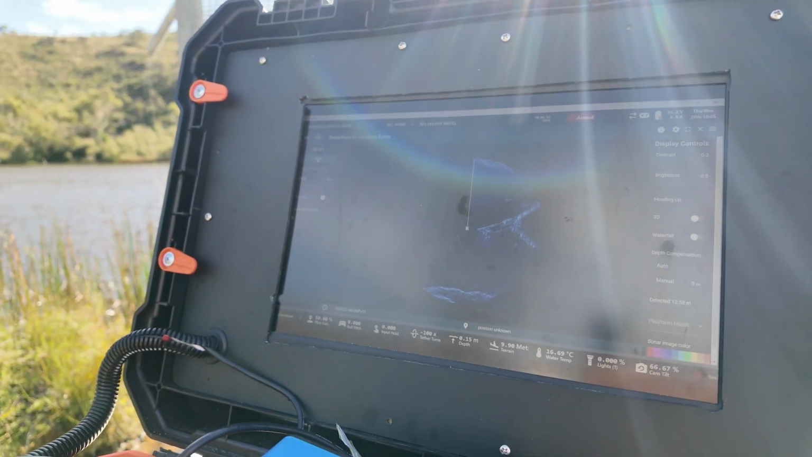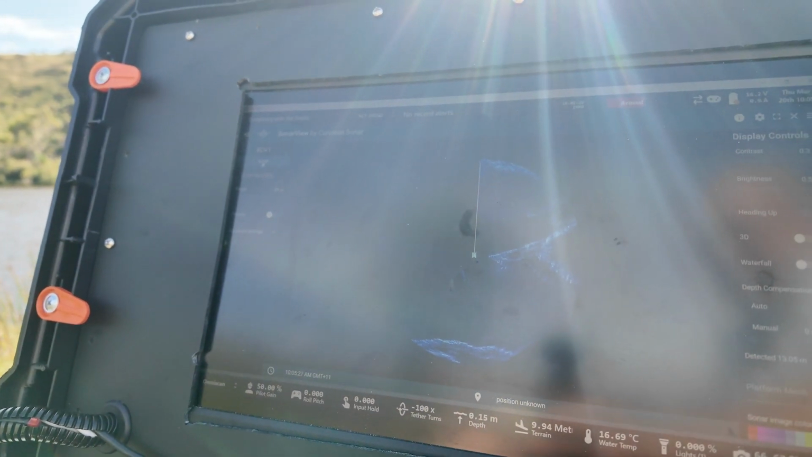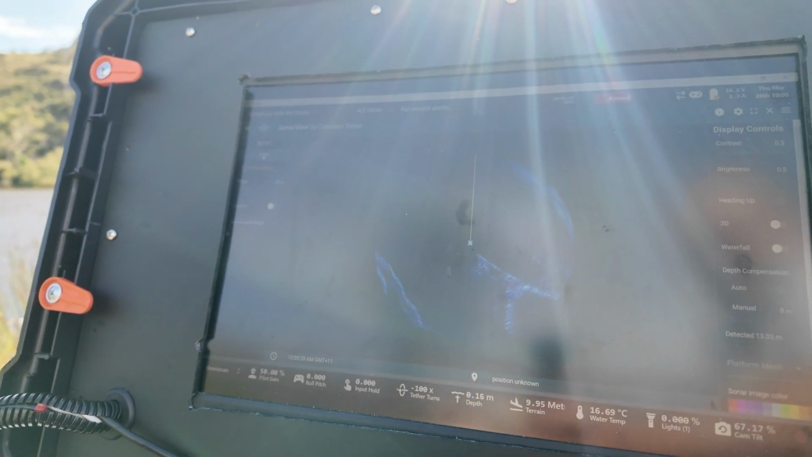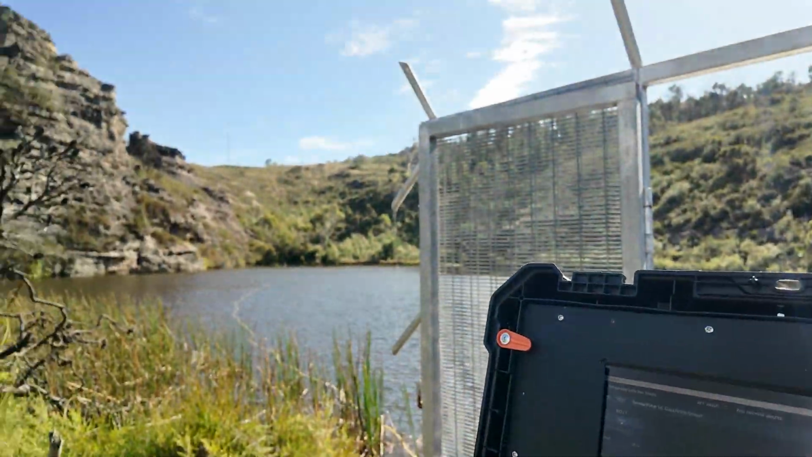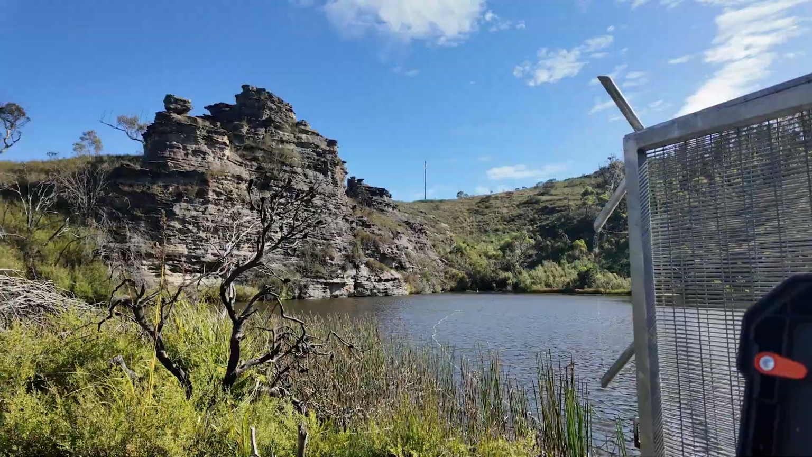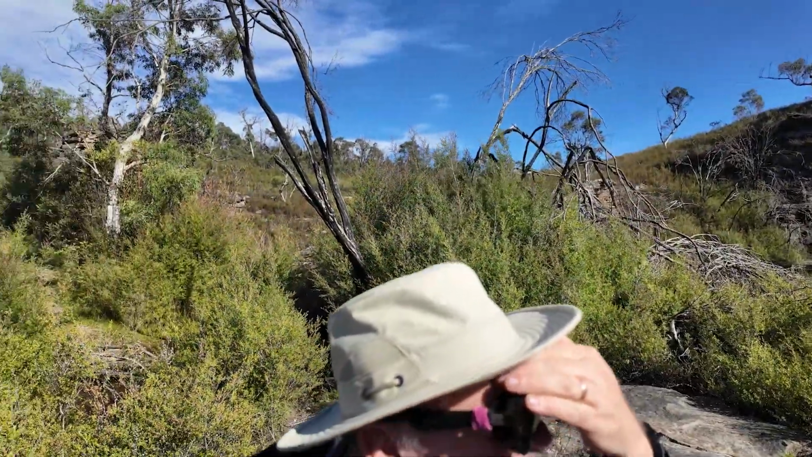Yeah, so this is the 3D sonar. Oh, that's interesting. I need to work out what. I can't actually see. Oh, so that's heading east now. Yeah, that's going north, so it's in front of us. And that's pointing back towards us.